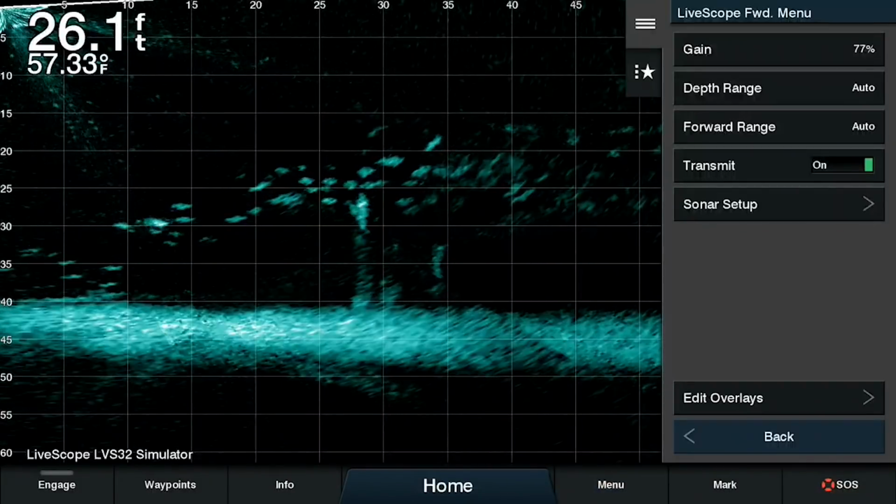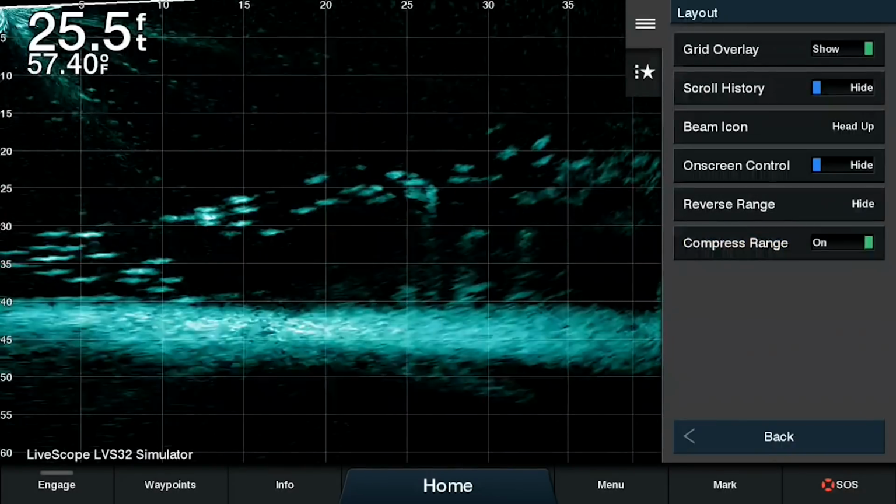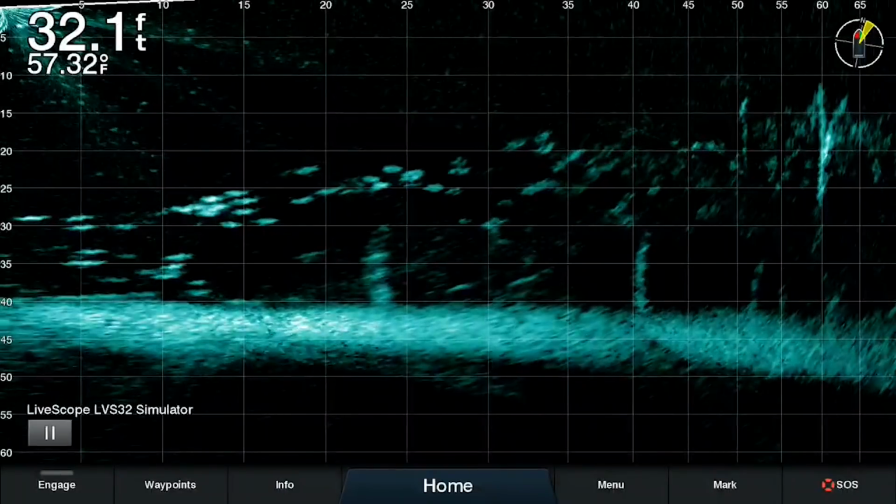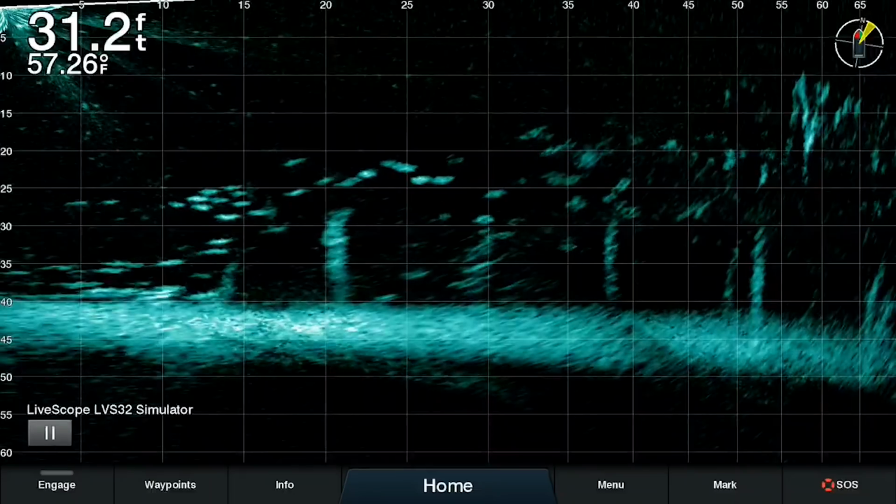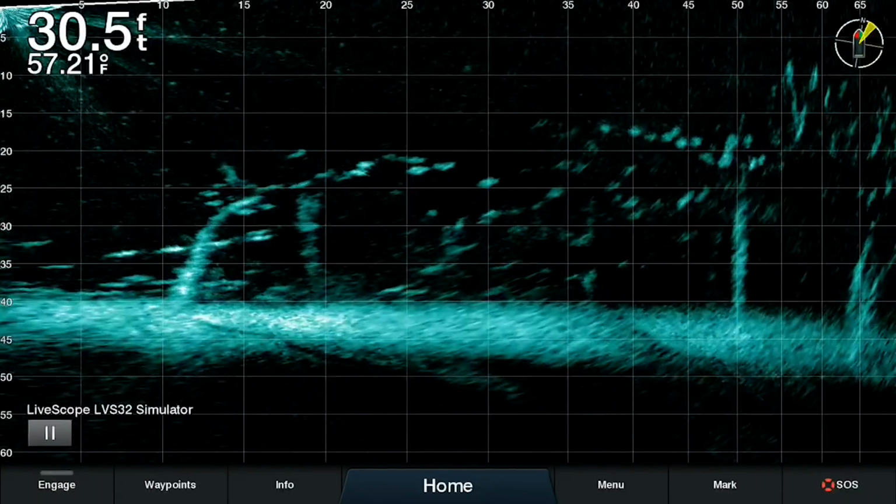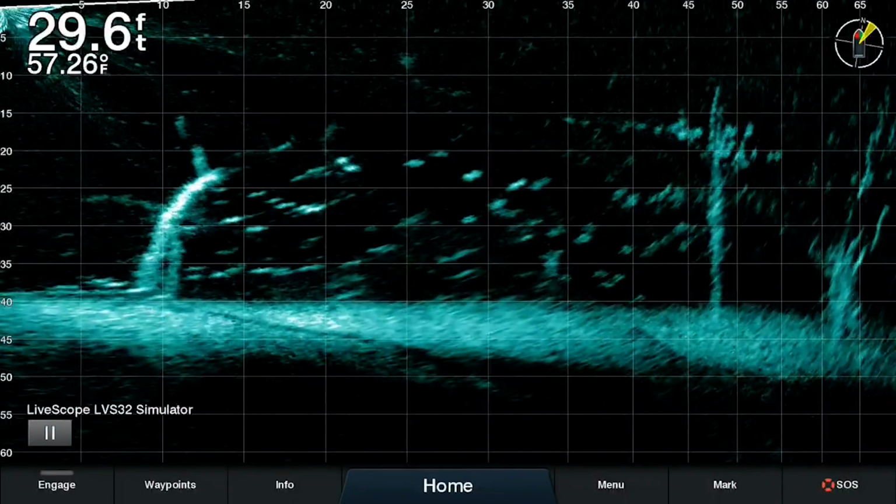Now if we go back in and turn the compress range on, what that does is changes the segment sizes of the grid. If you look from 35 feet back to the left to 0, those are larger segments than everything off to the right. This allows the information that's closer to the boat to show up on more of the screen to give you more detail, and then the stuff that's further away, you don't see as much detail in it.